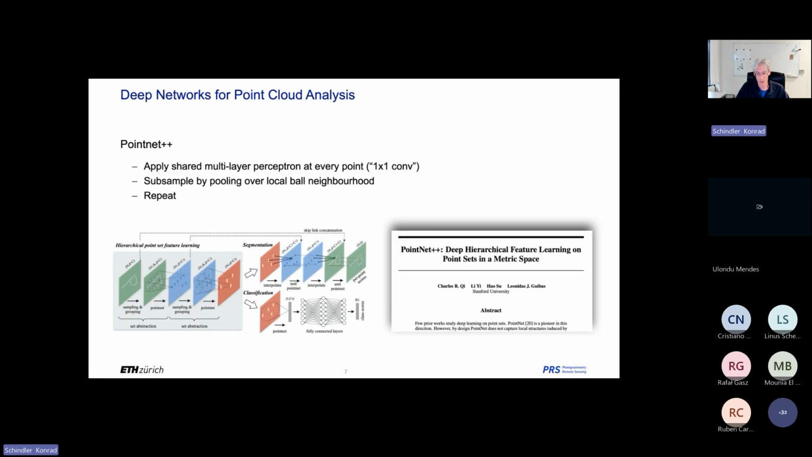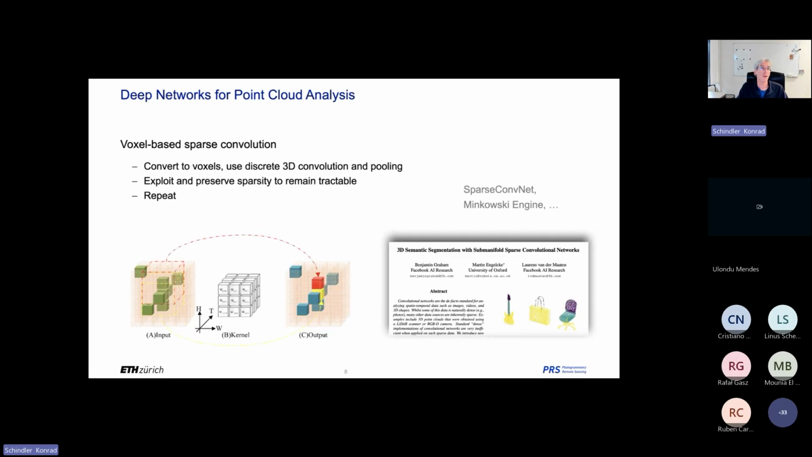And it, of course, has certain weaknesses. It's worse at actually preserving the structure and the layout locally of the points. It does a pooling over a neighborhood, but it doesn't remember very well what the relative position is or so.